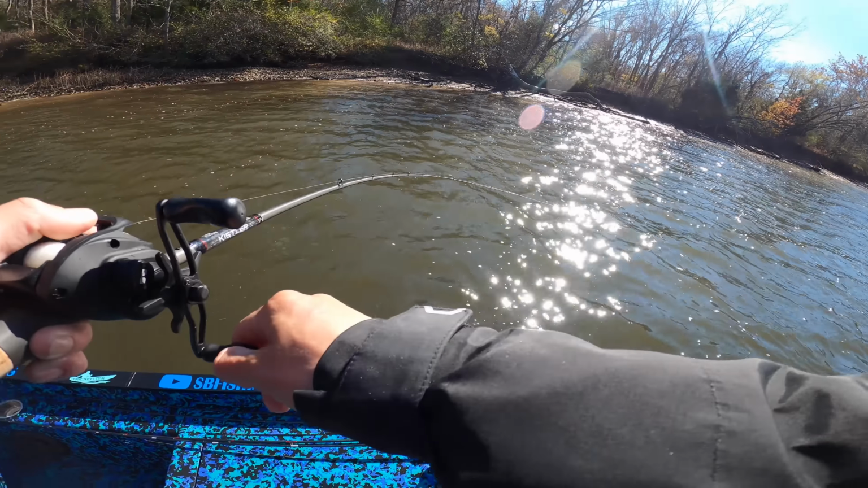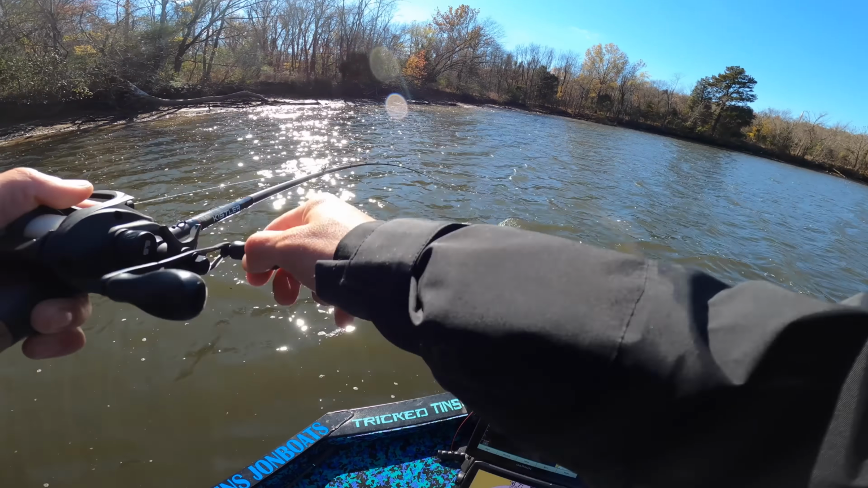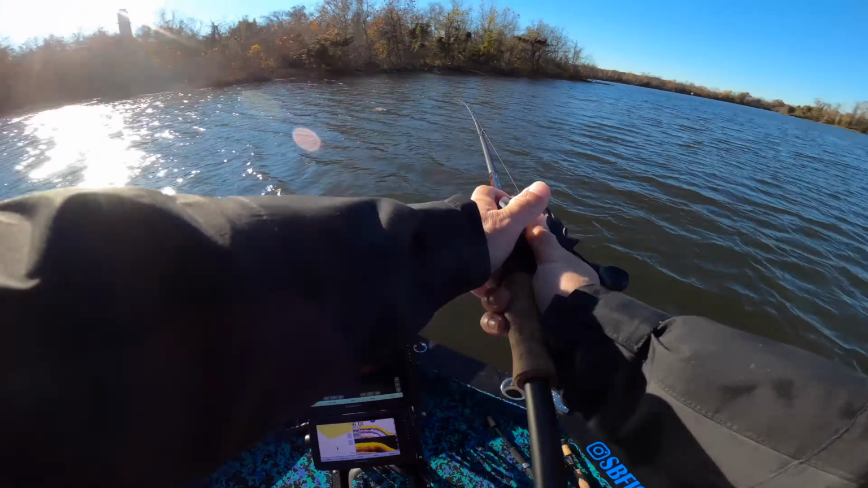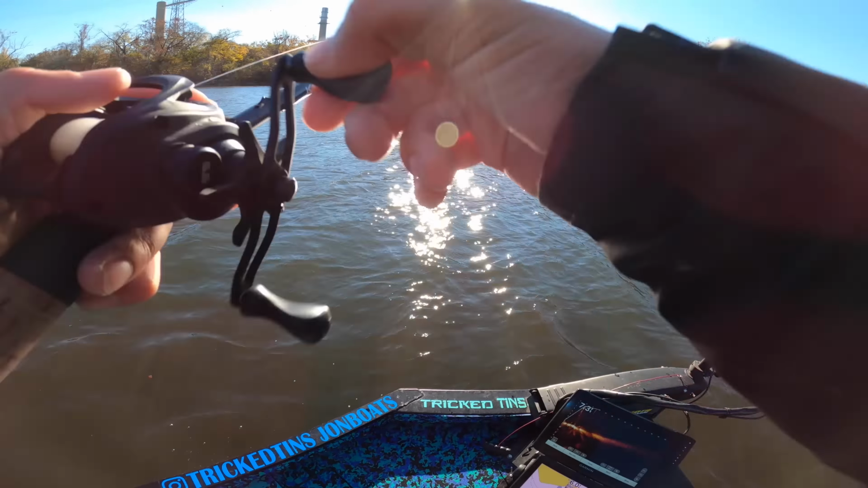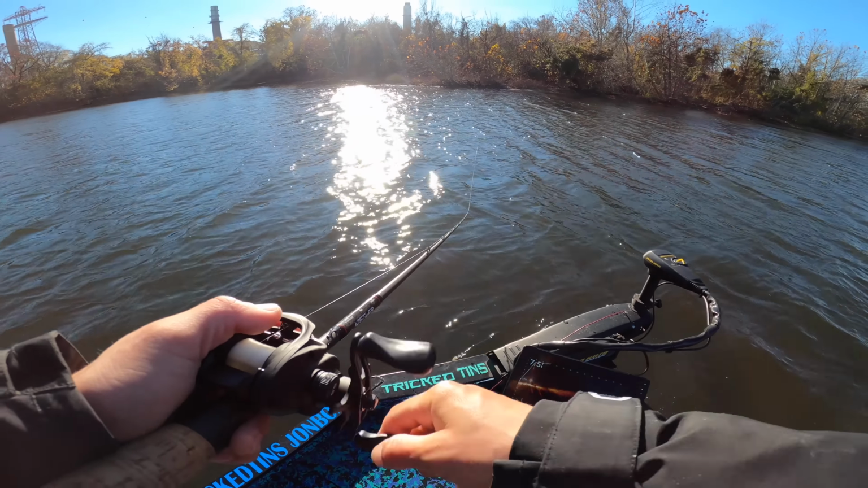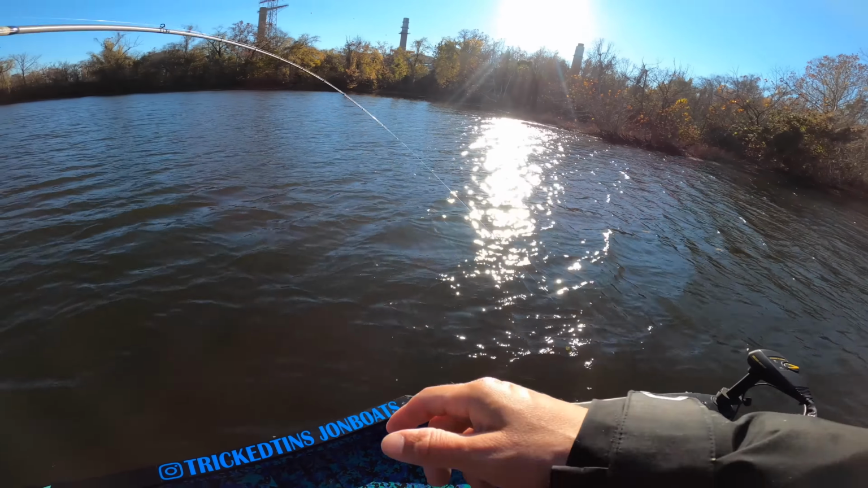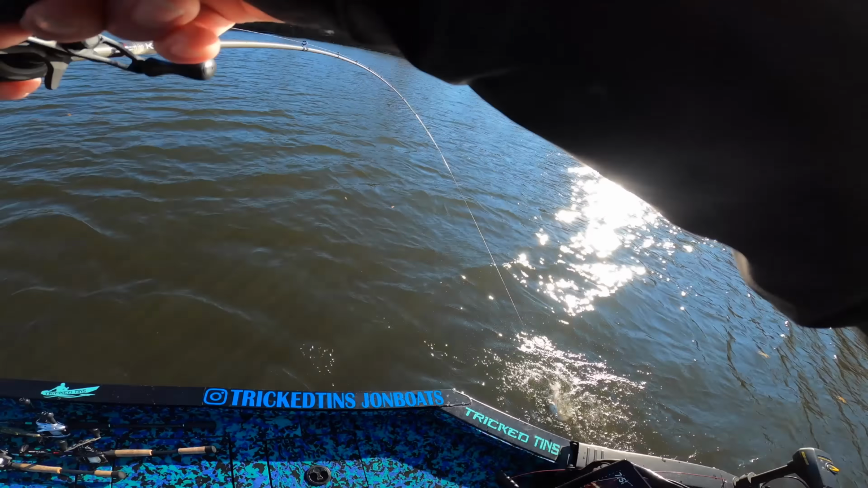Ooh, got him. What do we got? It's a giant. Oh, just a piece of wood. Got him. Ooh, right at the boat. Crankbait.